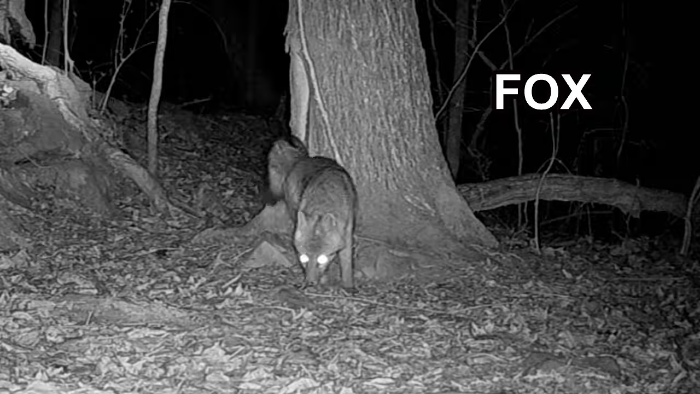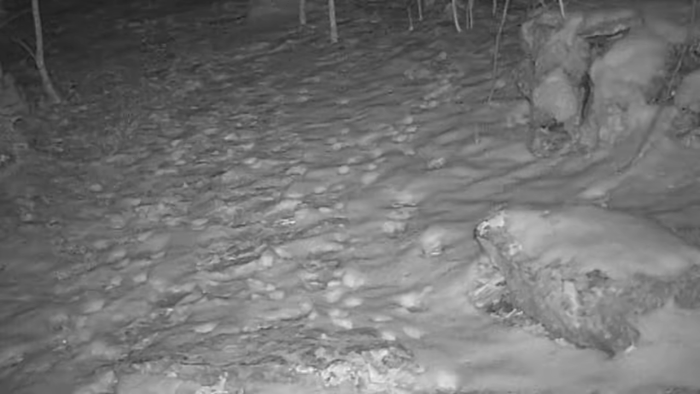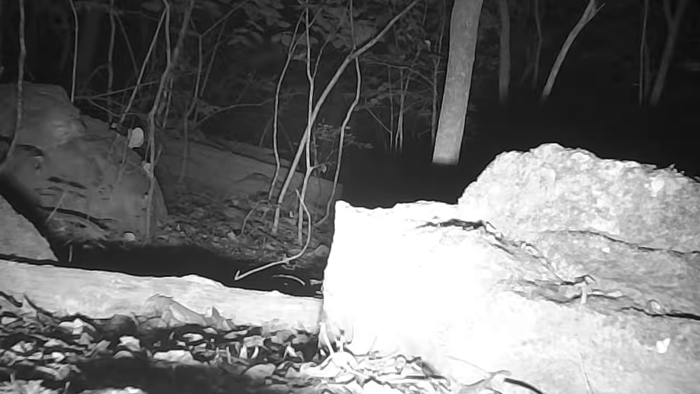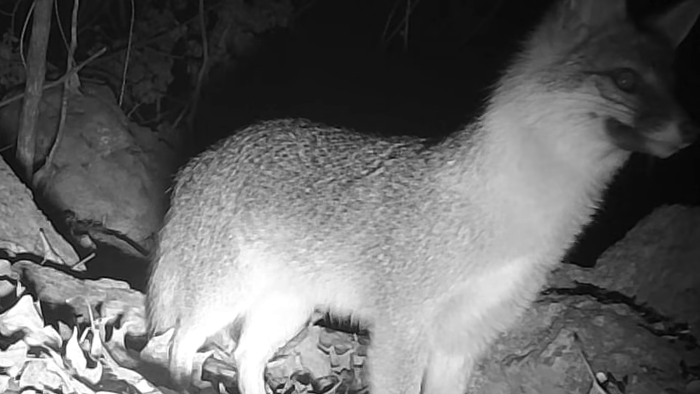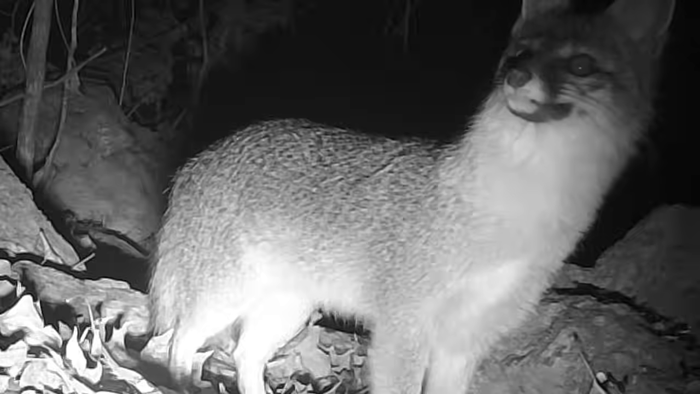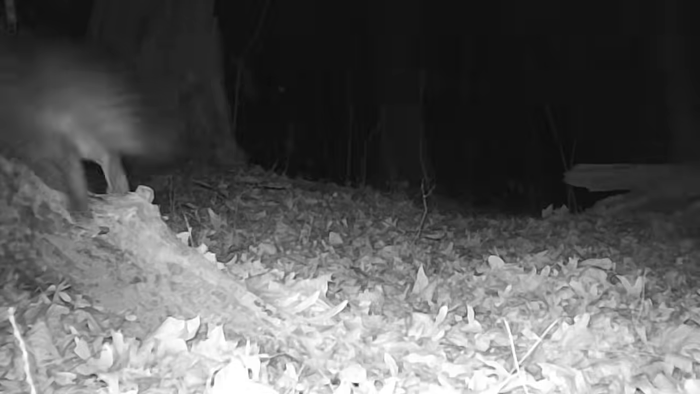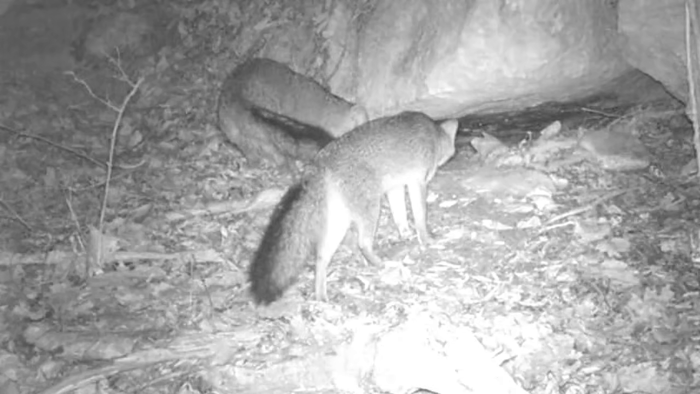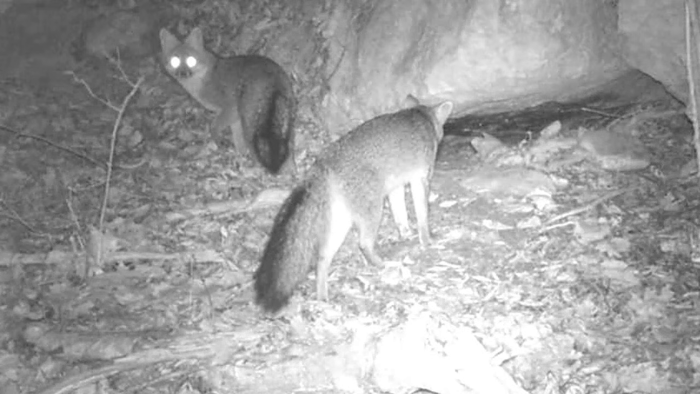Well, next up's the fox. There's a pair of foxes in this ridge. I've been trying to find their den when they're young. There's a red fox, but I can't find it. It's elusive. But there's some good captures of these foxes here. I call them Freddie and Betty. They're pretty, ain't they? And they work this ridge too. In teams. There's Freddie and Betty together at the rock. Doing some hunting.